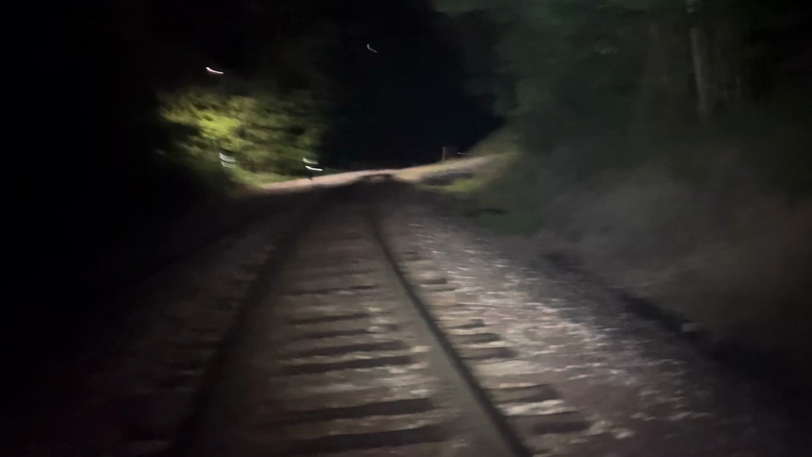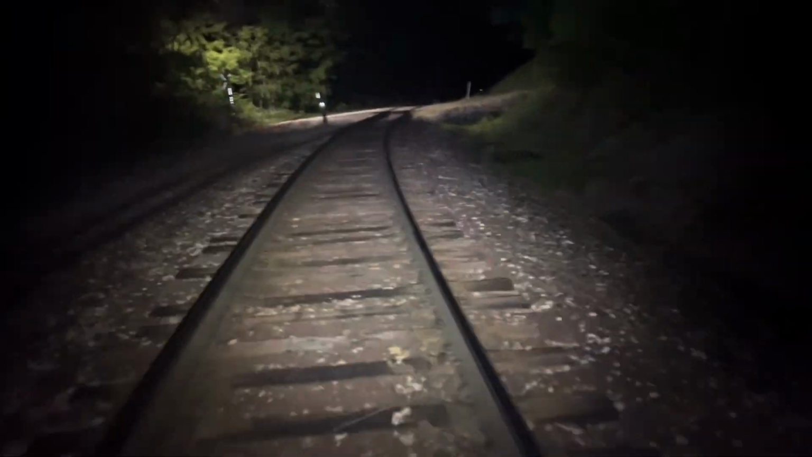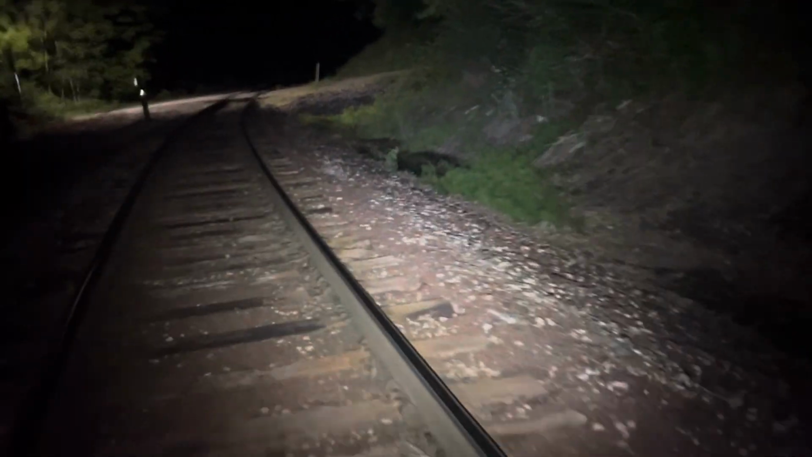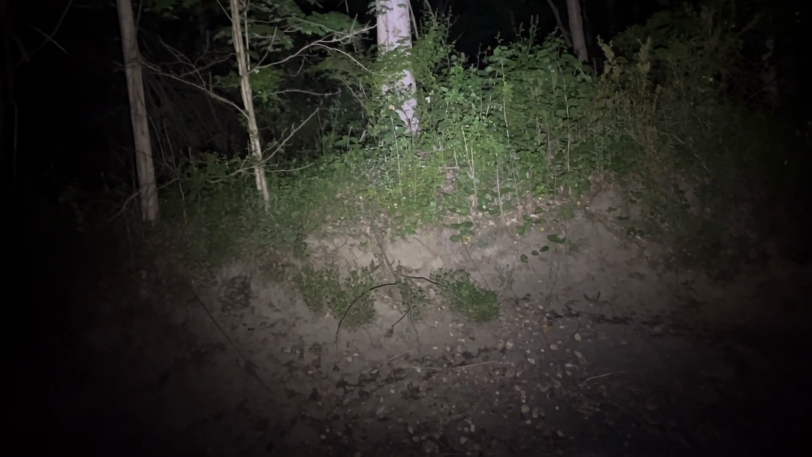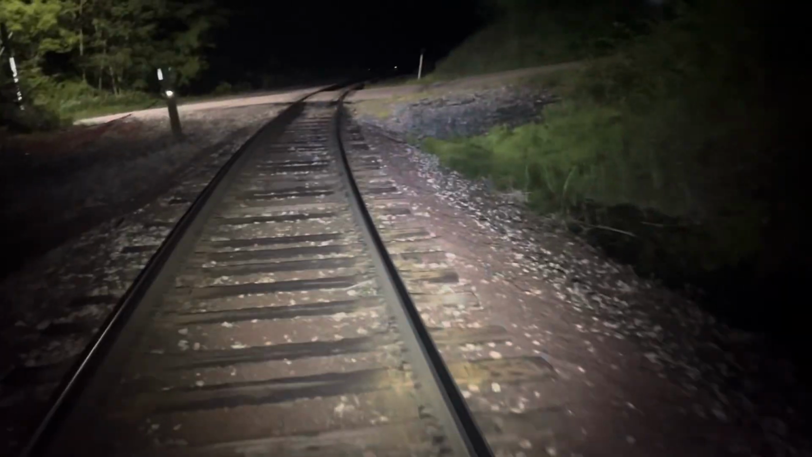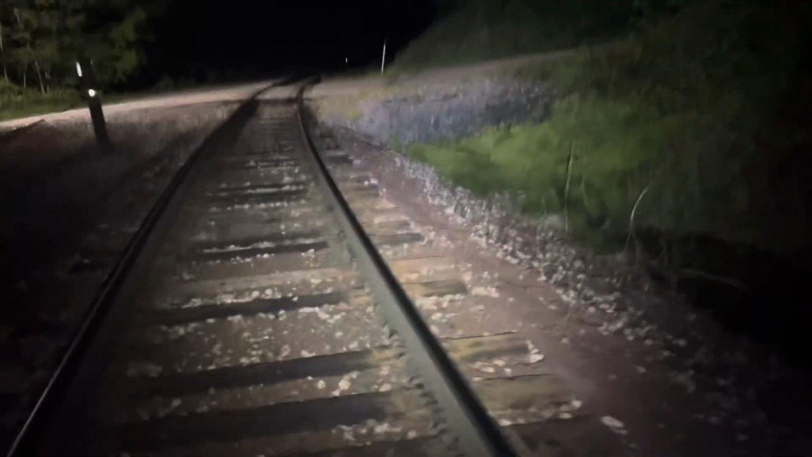Okay, we're getting back up towards Welton Road here. I can see the lights of my car, which is where I'm thinking I want to walk at least onto. I'm hearing stuff. Somebody's got a radio playing up there, at least that's what it sounds like.